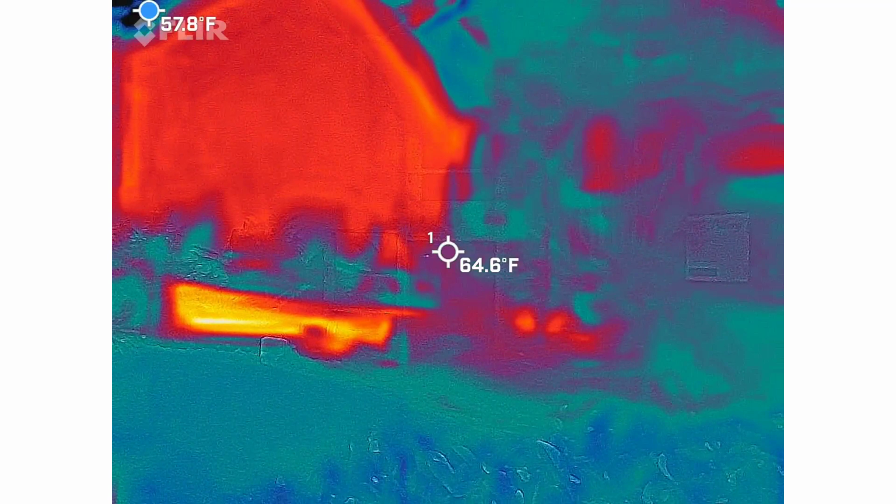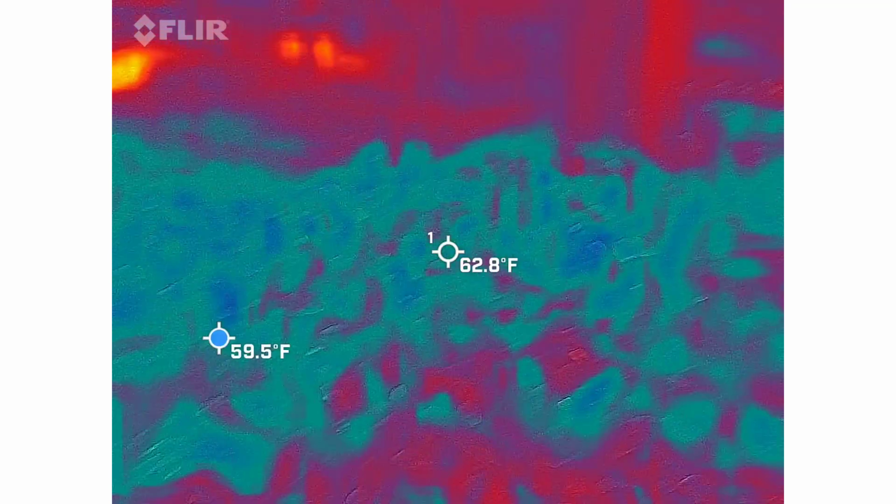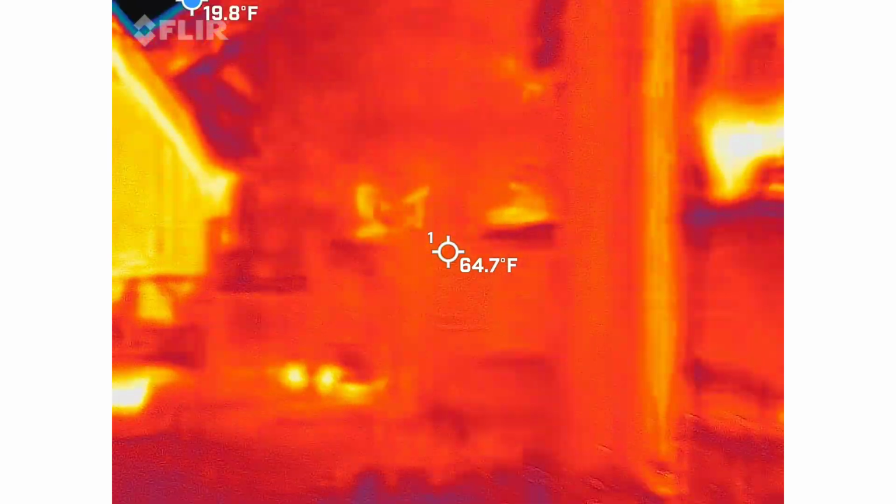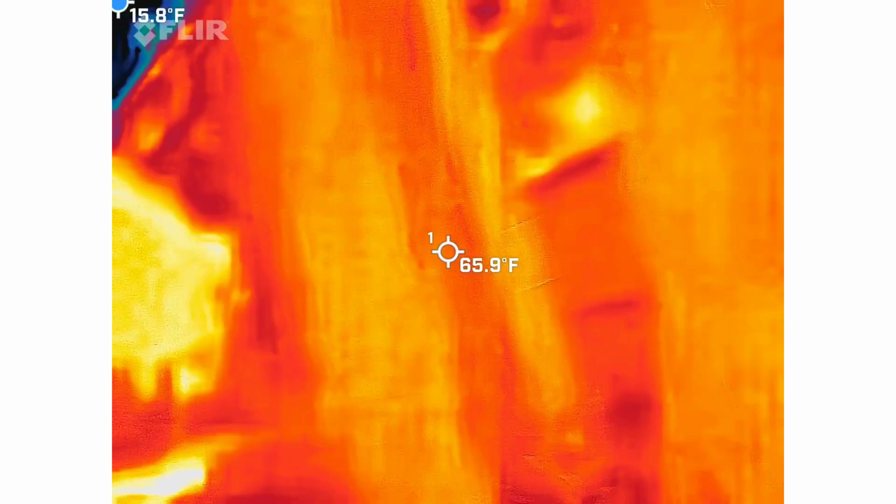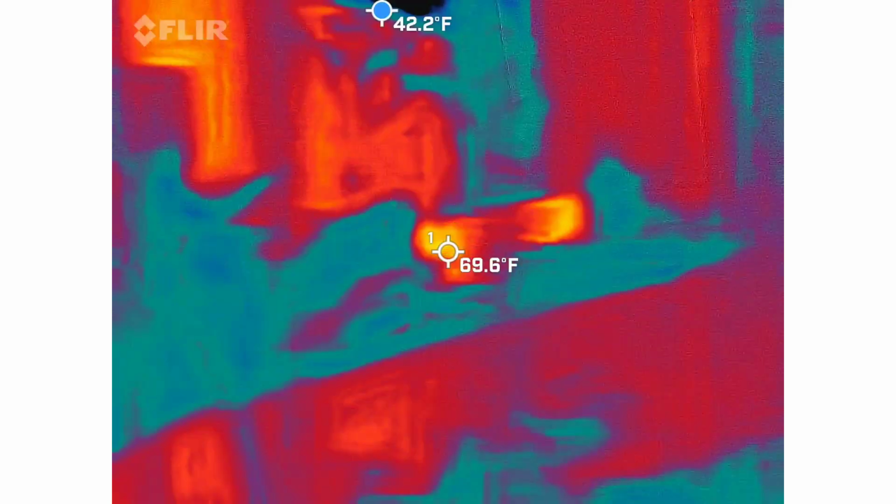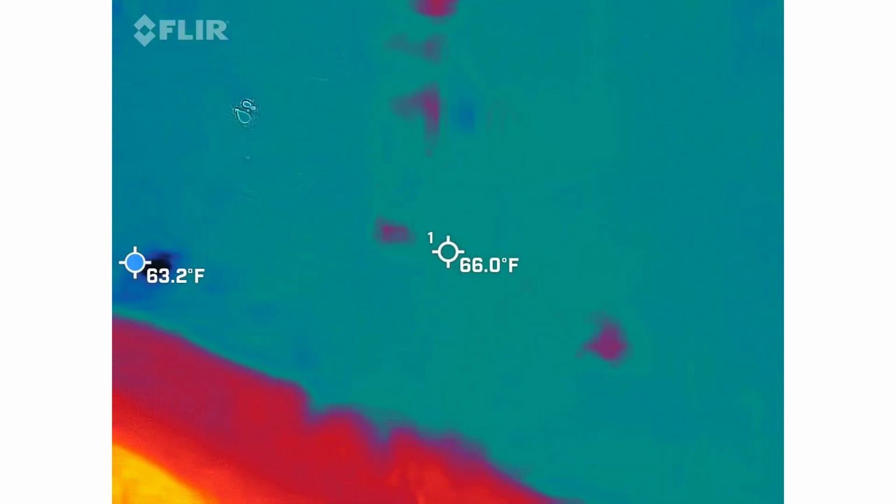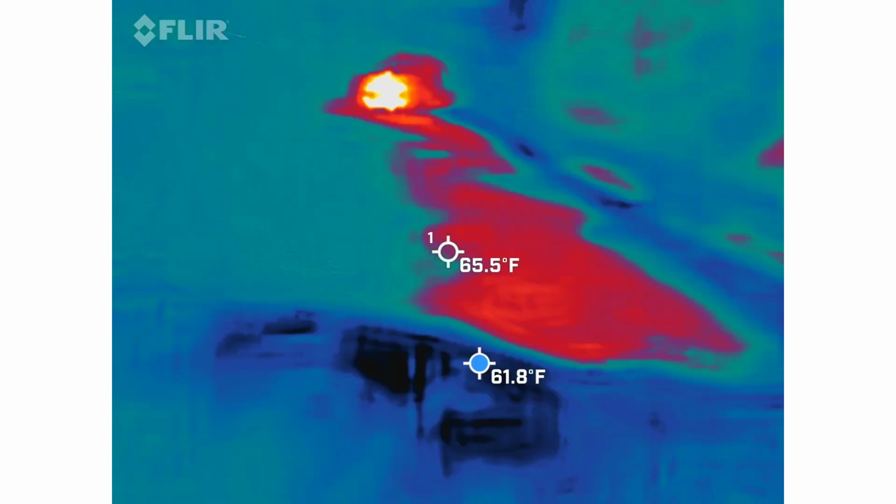It's the gate. Okay, I put it through. This is rare to go off here. So we're looking inside here.